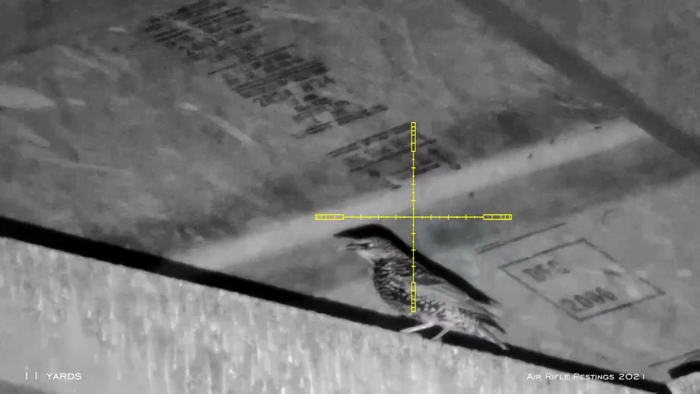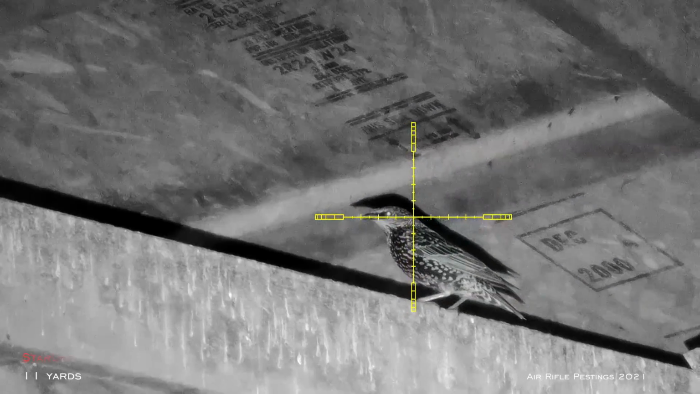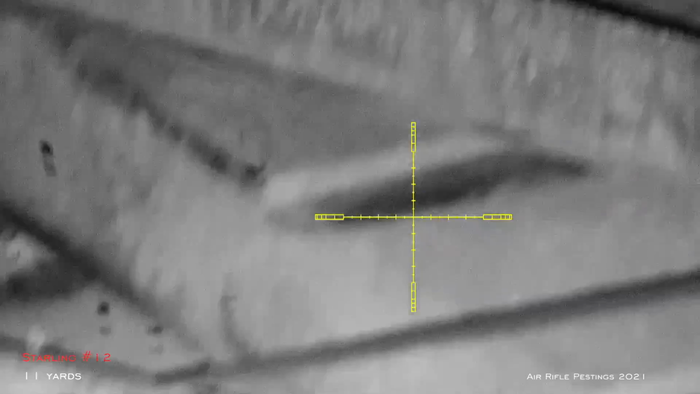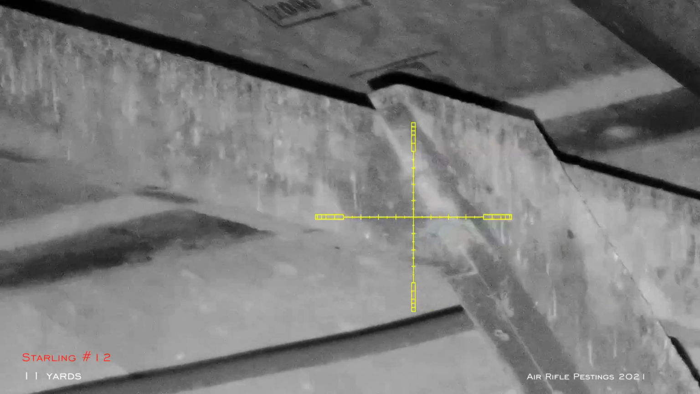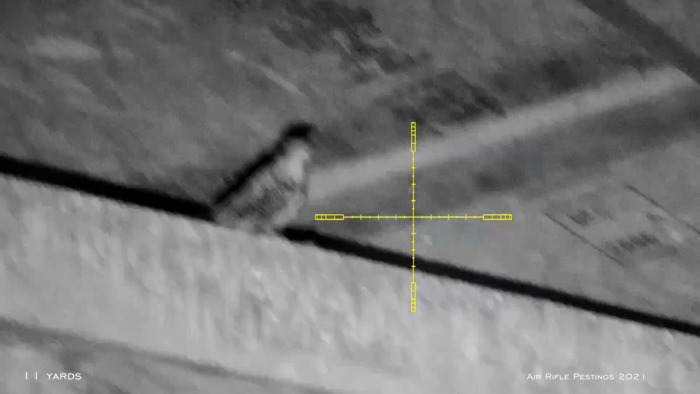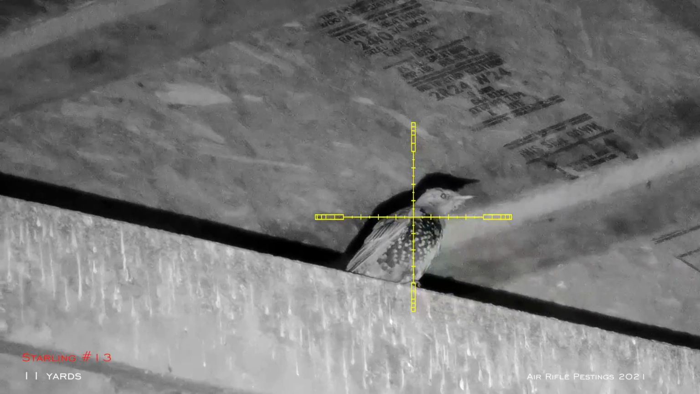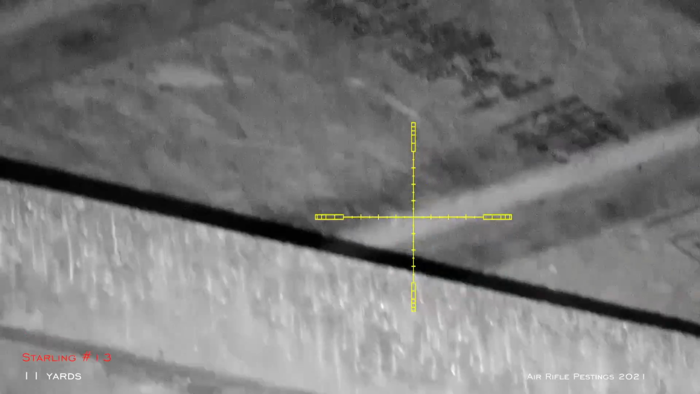Did my holdover, and he's done. Another one showed up. Same distance, same holdover, same result.